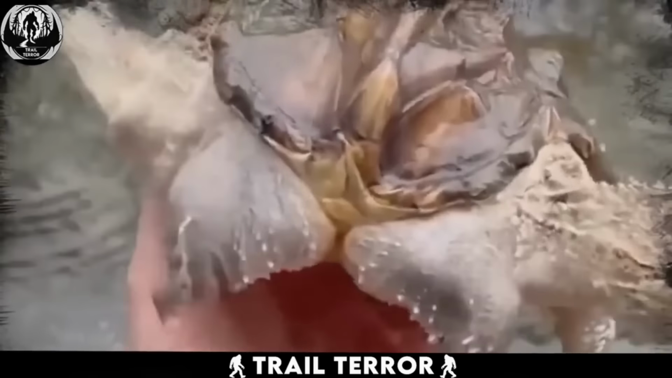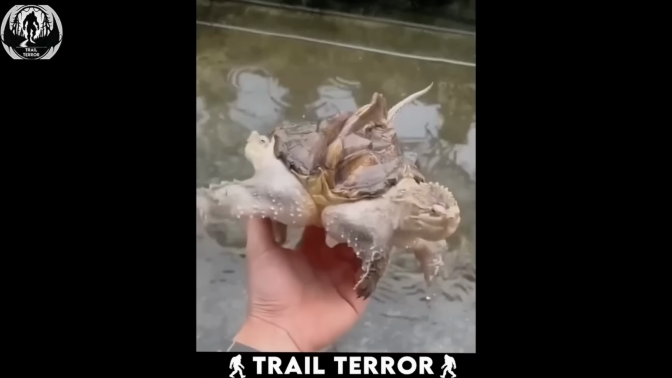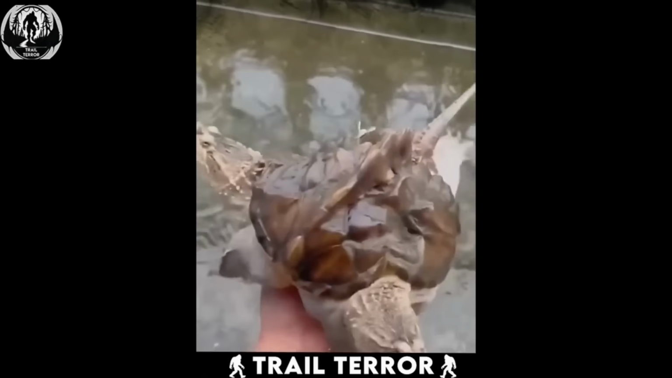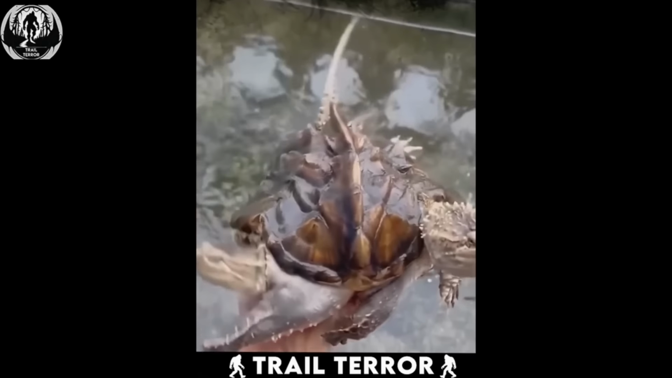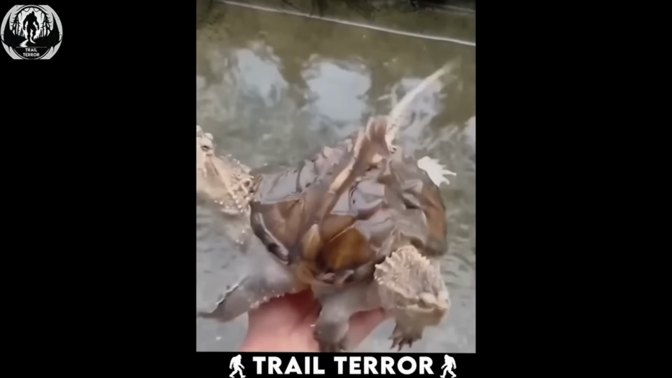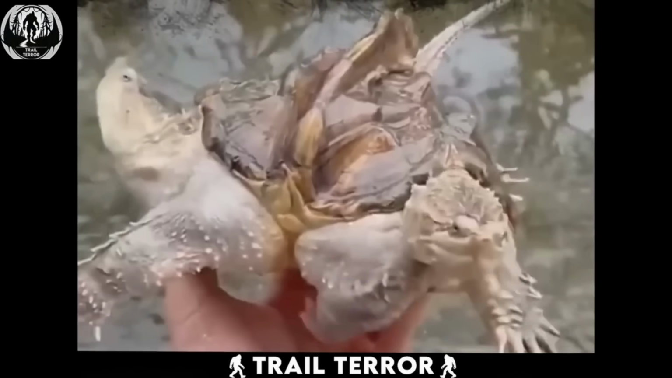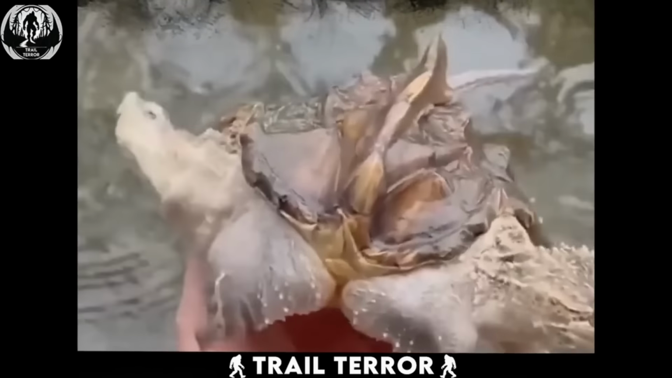Forget racing against others. This tortoise might be competing with itself. 2 heads on 1 shell? We just saw a 2-headed goat, and now this is something strange happening in the animal kingdom. I don't want to think about causes right now. I'm just marveling at this unique creature.